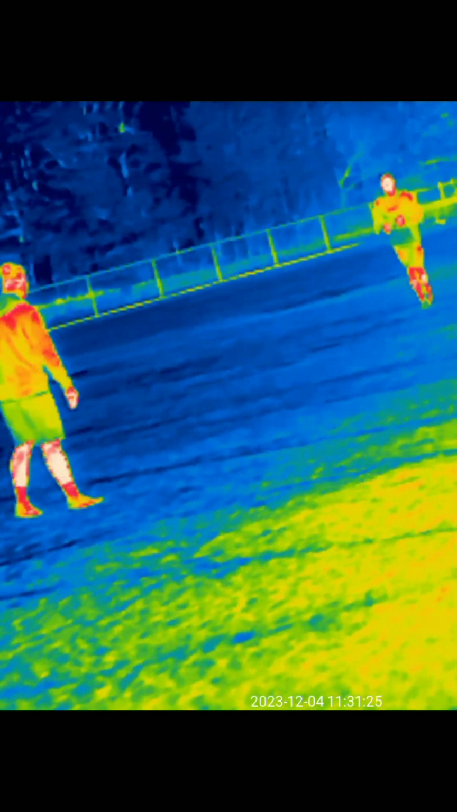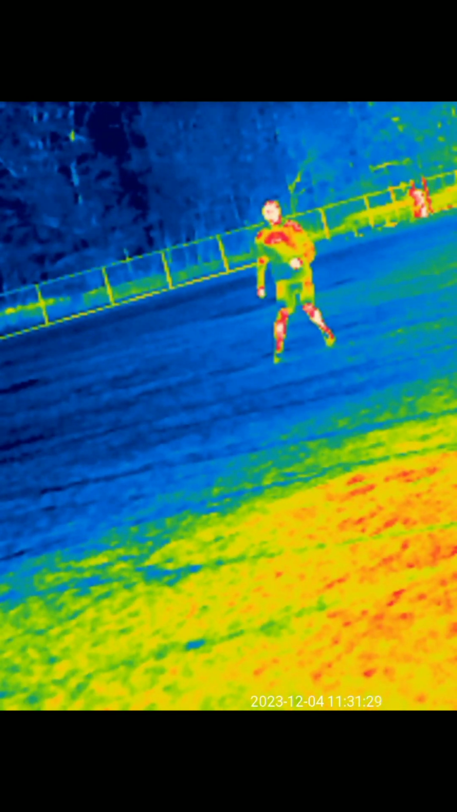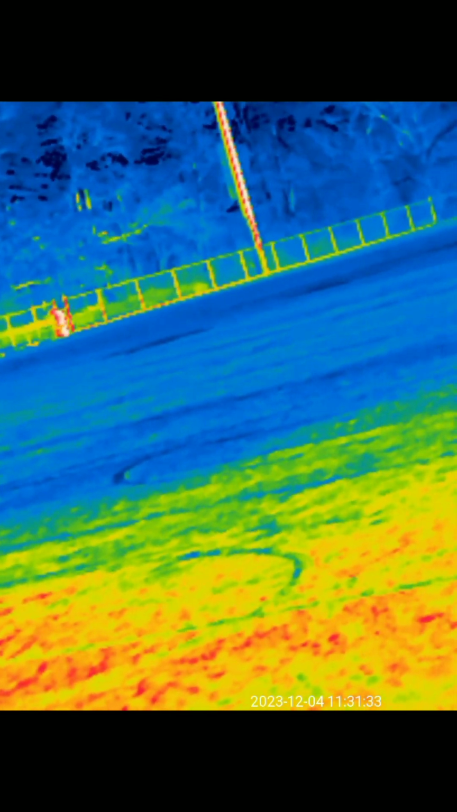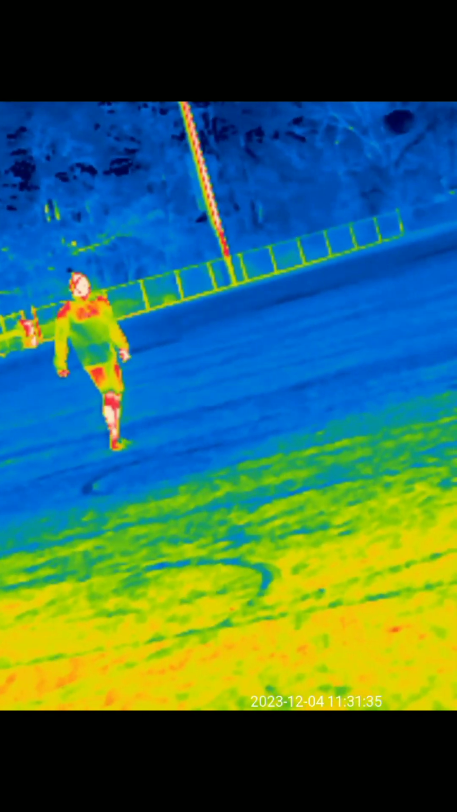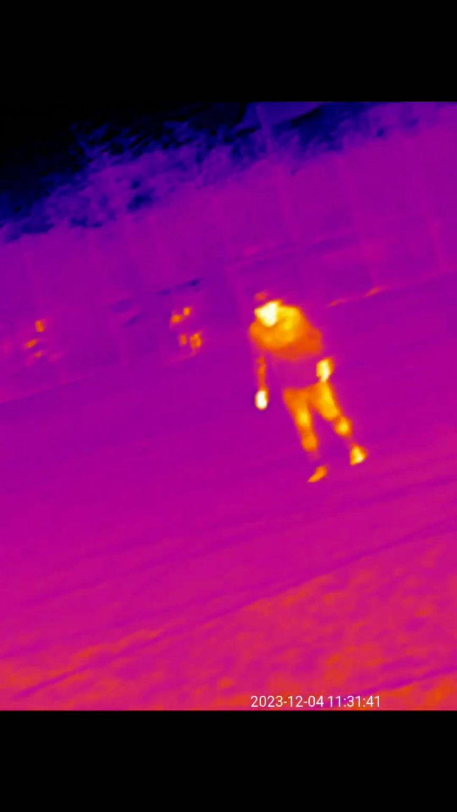Try some of the other palettes. Make sure it's on HD too. Let's try some of the other palettes. That's pretty cool. That's boring for the day. That's pretty cool for the day.